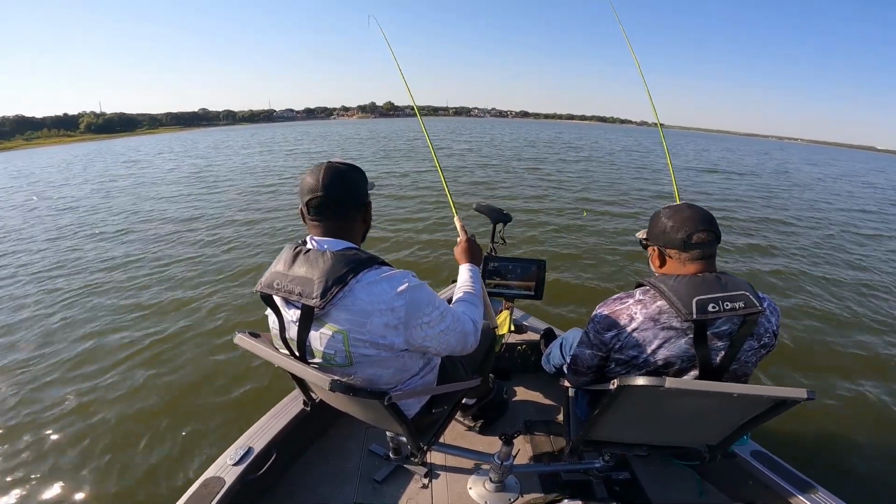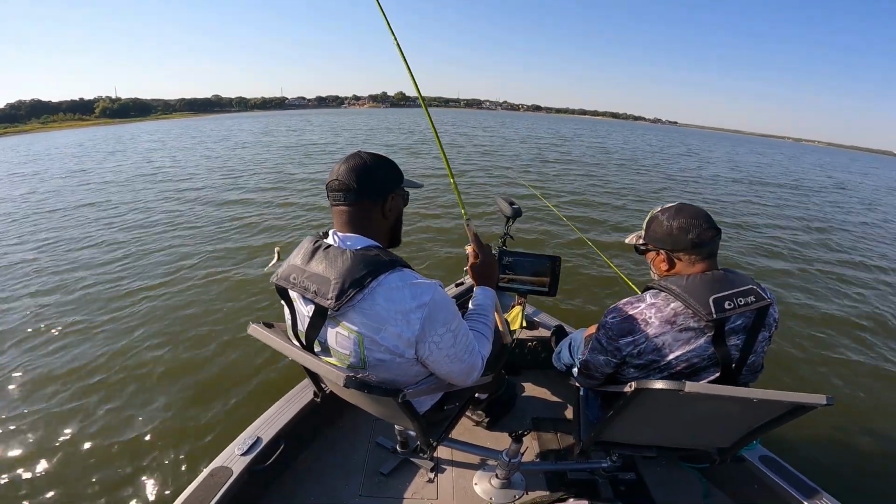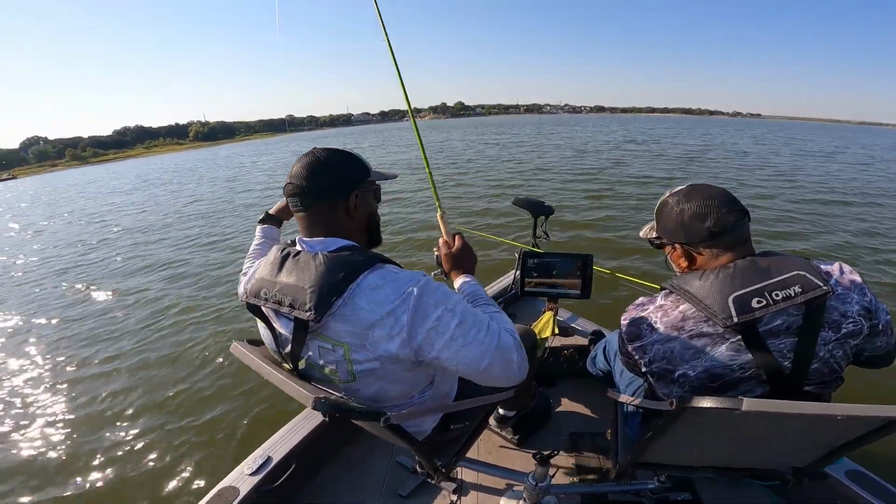I got that one. He's gonna be a smaller fish. It's a big and little one sitting in there. I got one. Go to the left. They kind of move, man. You gotta work with them to the left. There you go. Stop it there.